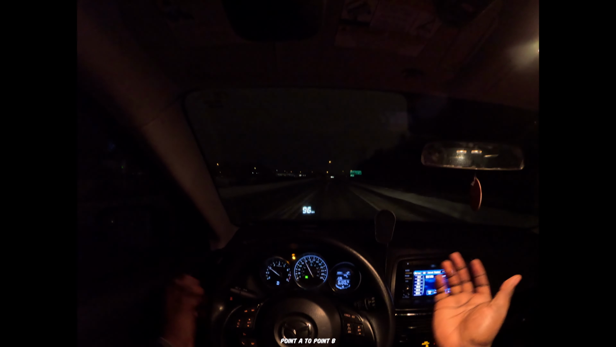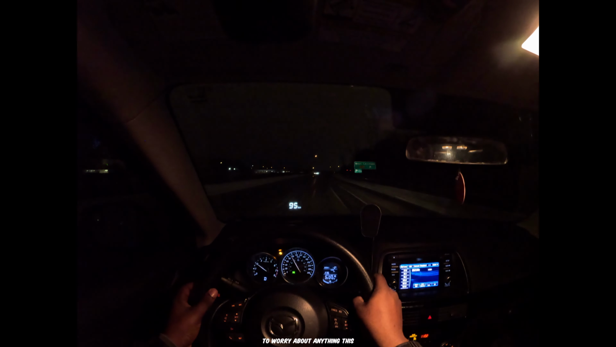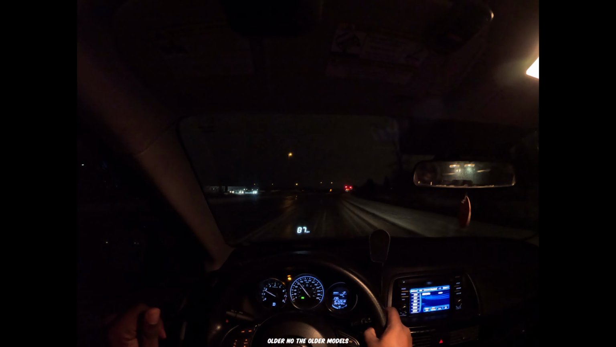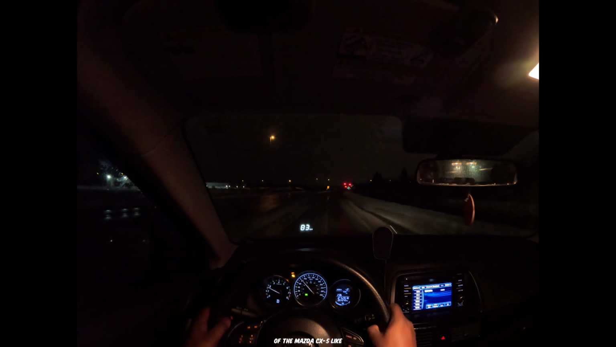If you're looking for a reliable car that will get you from point A to point B, no problem, and you don't have to worry about anything, this is the car for you. Or if you're wanting anything with luxurious features, man, maybe not this one. Maybe look at the older models of the Mazda CX-5.